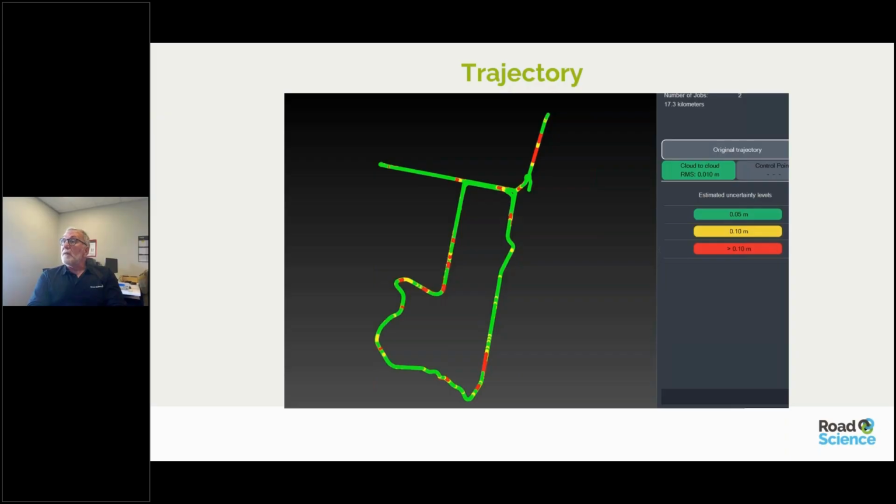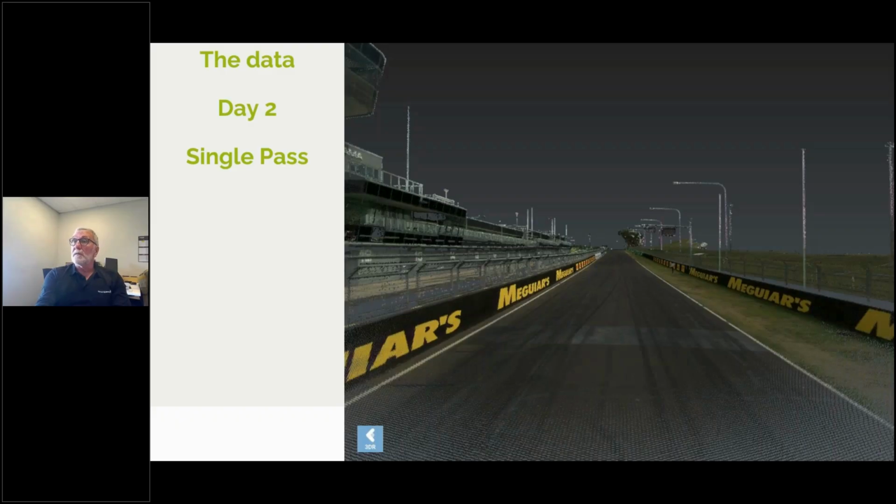On the second day, when I did another one, which we'll show later, I managed to go around without seeing another vehicle on the whole track, which was quite nice. Because it's a public road, we could drive around quite slowly, and that allowed us to get good data sets. So this is the day 2 data, and it was all done in a single pass, and I didn't drive at this speed.